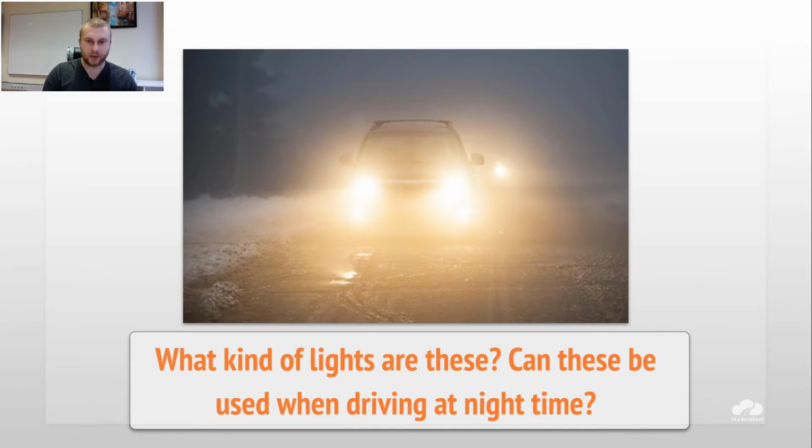So that's why if you want to use fog lights in casual weather conditions, it's better to turn side lights on and then fog lights, and try not to use casual headlights. But if it's, for example, fog or snow or rain, then we can use casual headlights and fog lights as well.